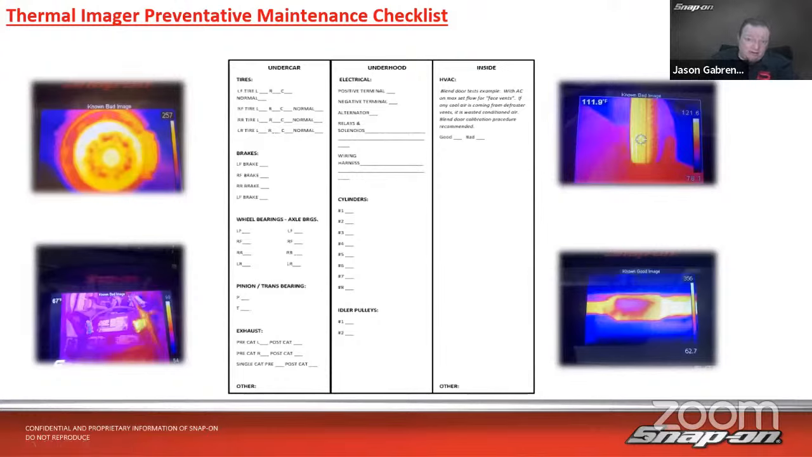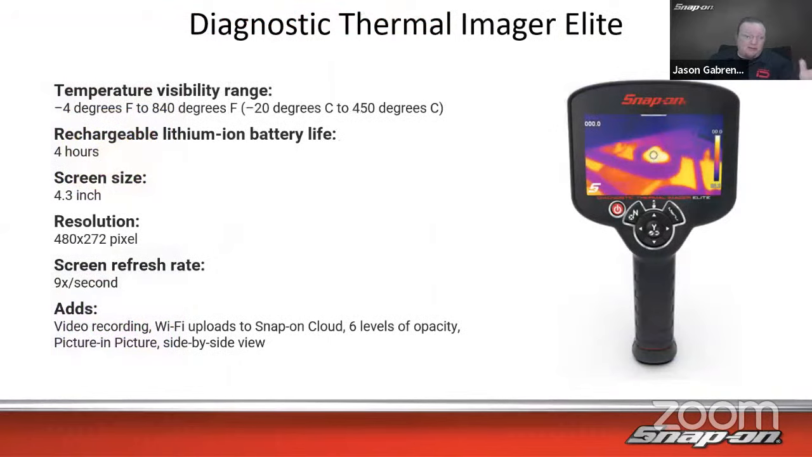If you have a digital vehicle inspection program, like the program that we use with our shop management system, you can actually take a picture and attach it. We're going to show you what that would look like in a second when we go live with that, because the Thermal Imager Elite, which is our flagship thermal imager device, has the ability to upload to the Snap-on Cloud, and then we can do multiple things with that after the fact.